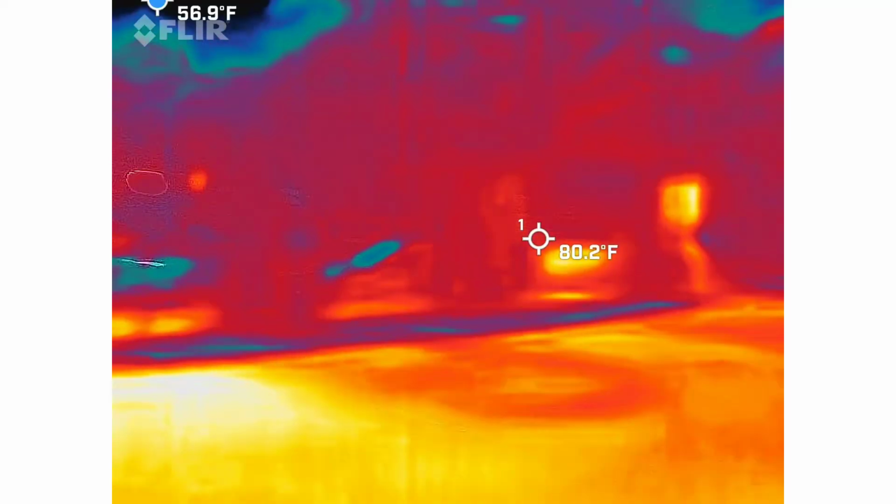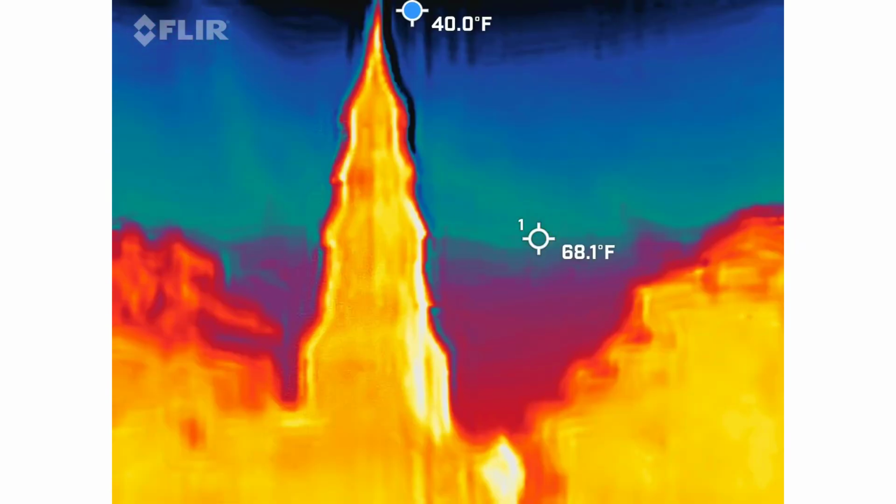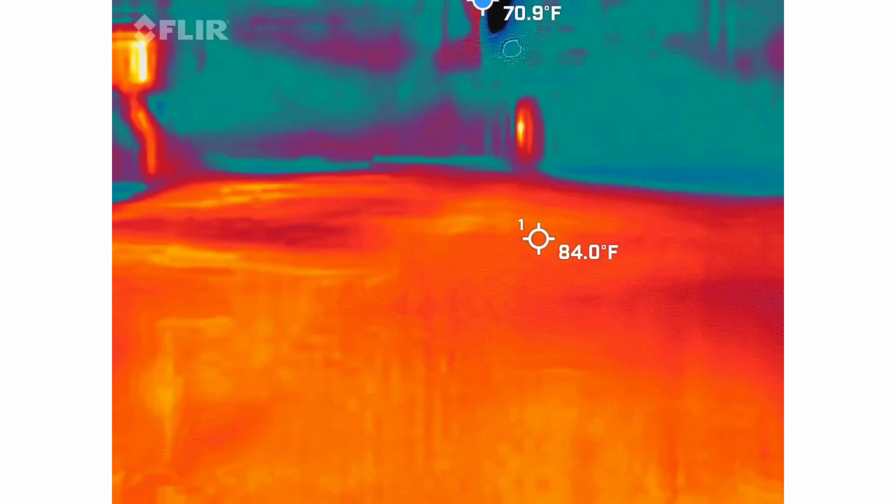I mean, that's really cool church. That's a church. I'd love to see that cemetery too. Is that the cemetery they're going into? No, they're going to one on that side.